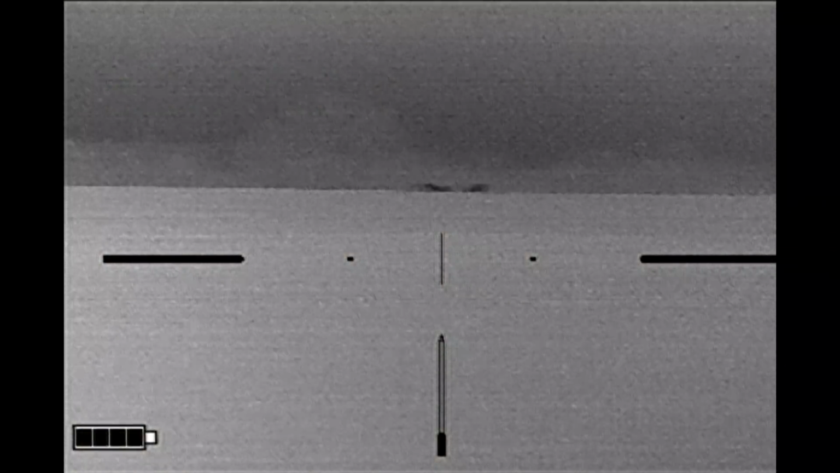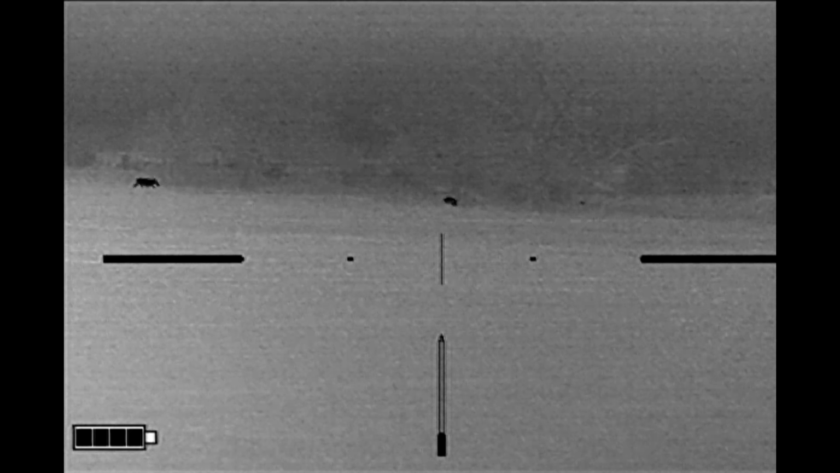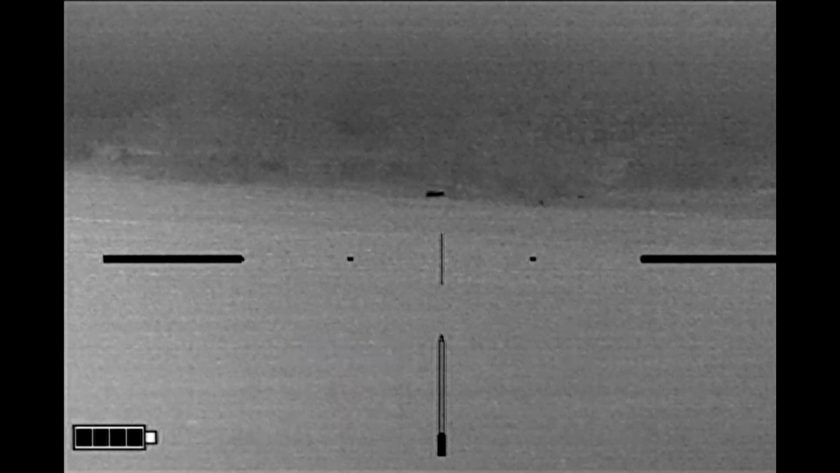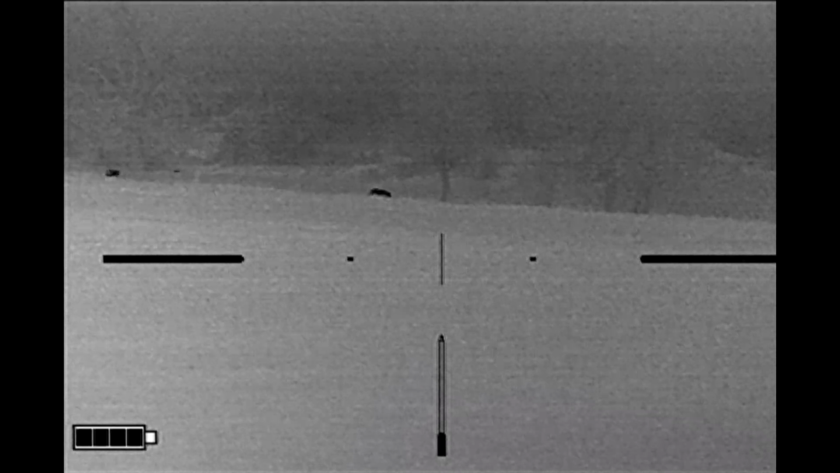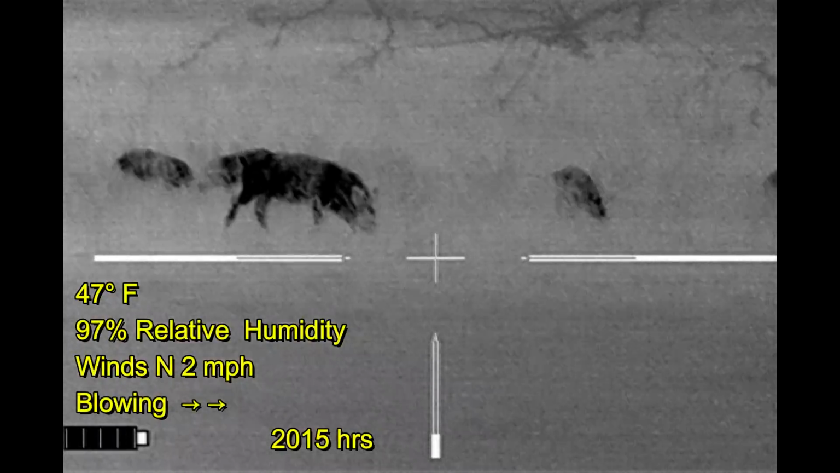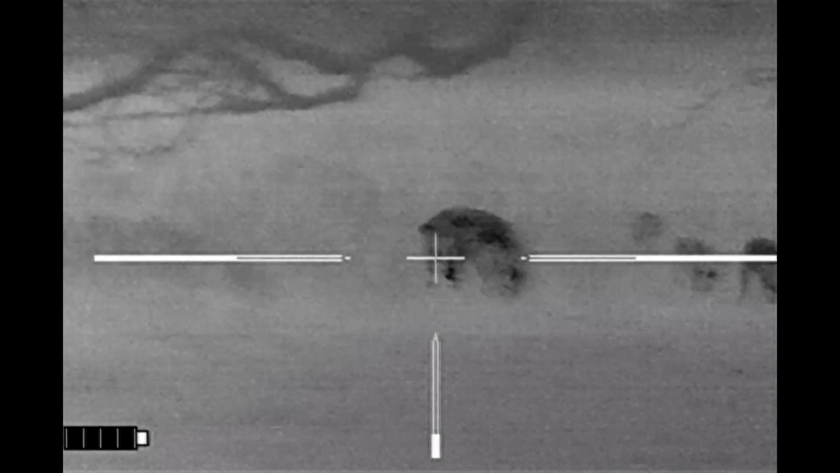Carpe sus one, hunting up in North Texas, returning to a property where previously we've taken several hogs. Arrived on property, hogs were present in the winter wheat, and just as quickly they disappeared back into a natural area of the property that hasn't been cultivated. So I went looking for them, and to my surprise, an entire sounder was headed in my direction.